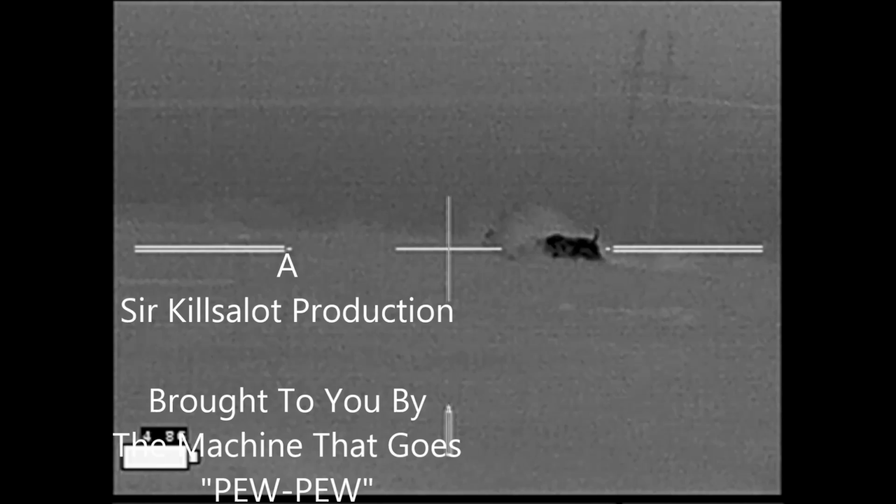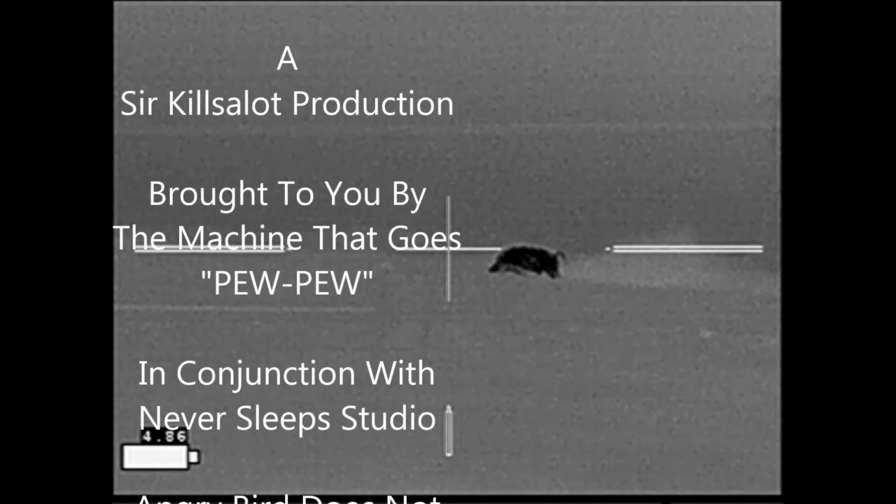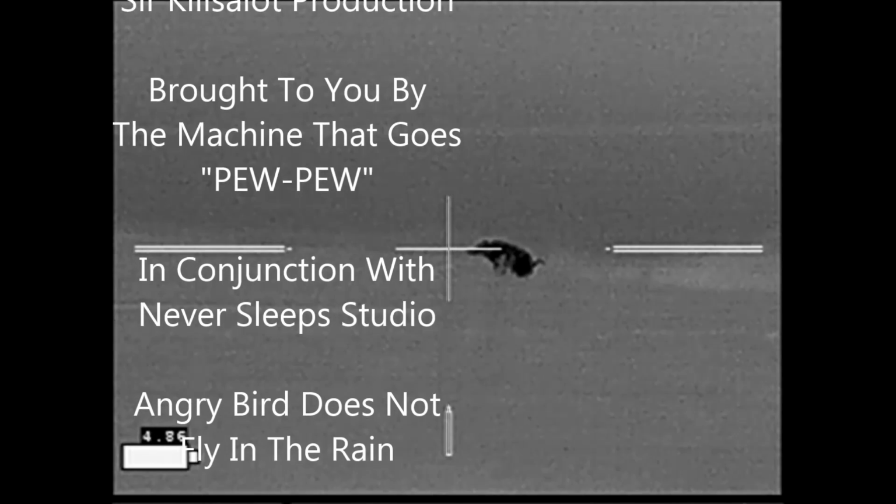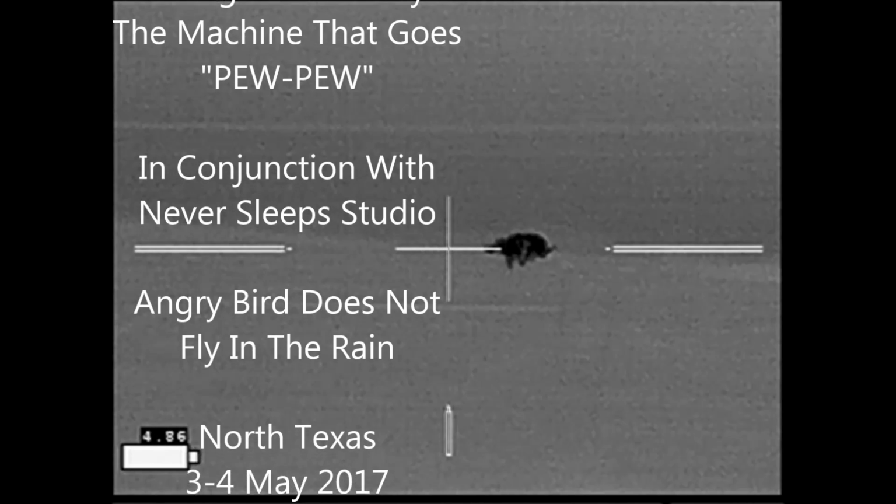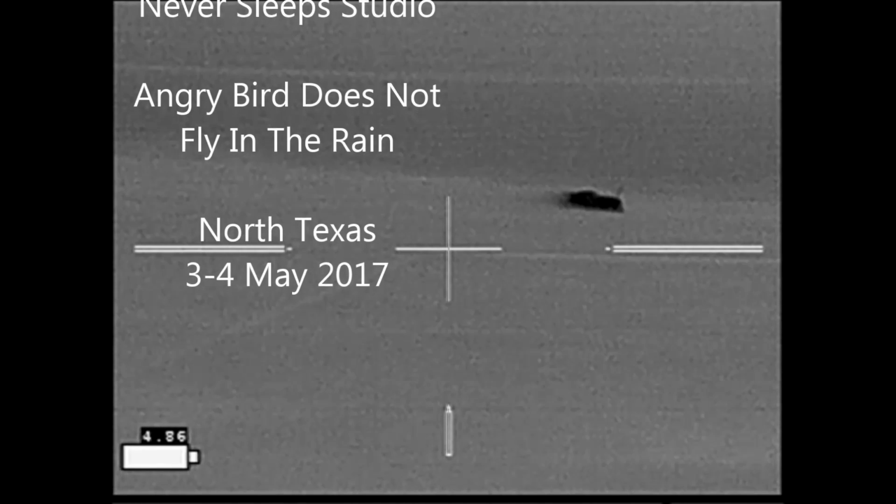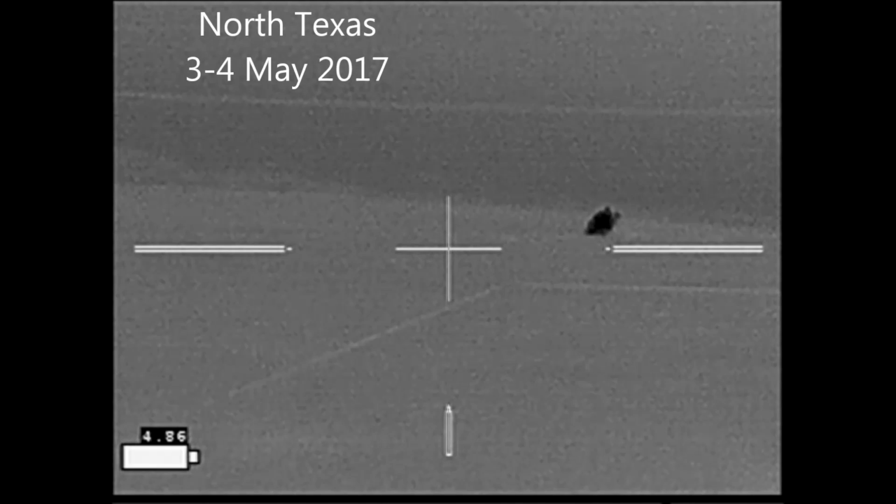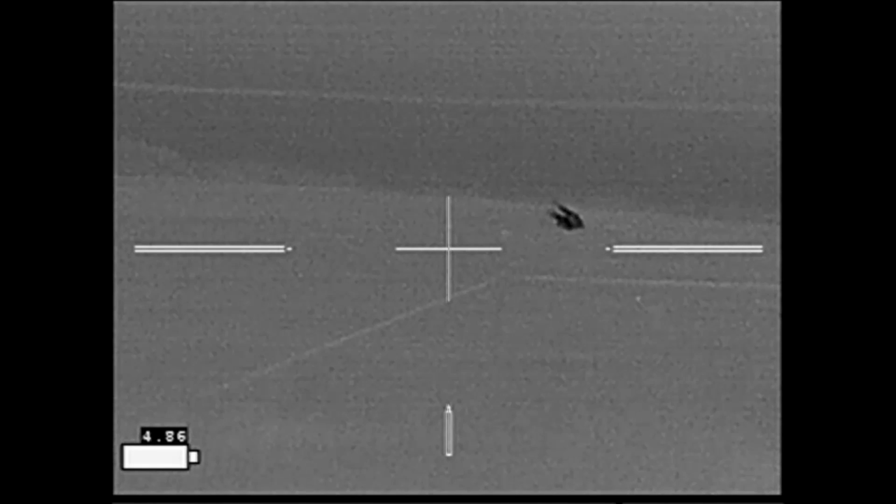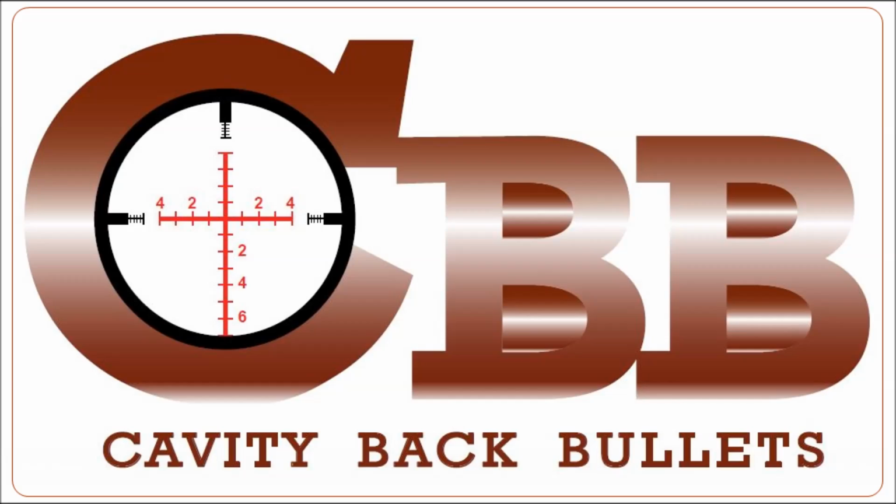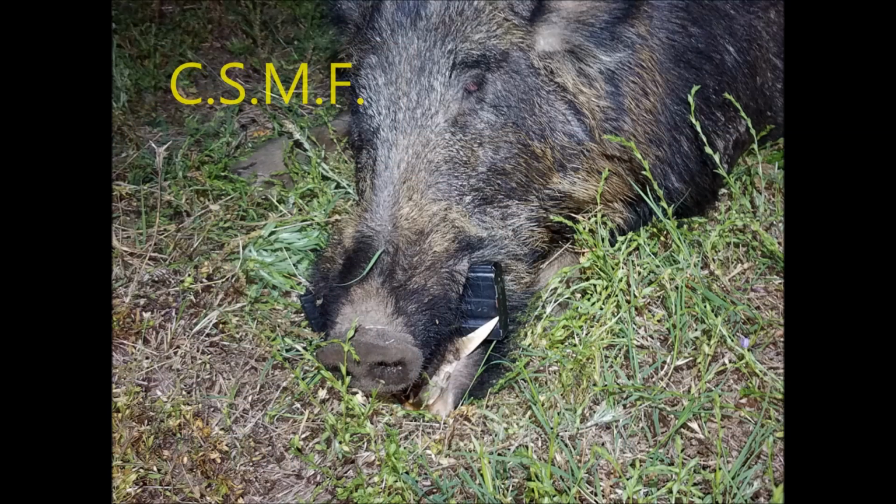Right here. Pretty amazing. Now watch how much lead I have on the second shot. Almost an entire body length for it to hit at the far end of the shoulder blade. And down he goes. Carpe Sus, my friends.